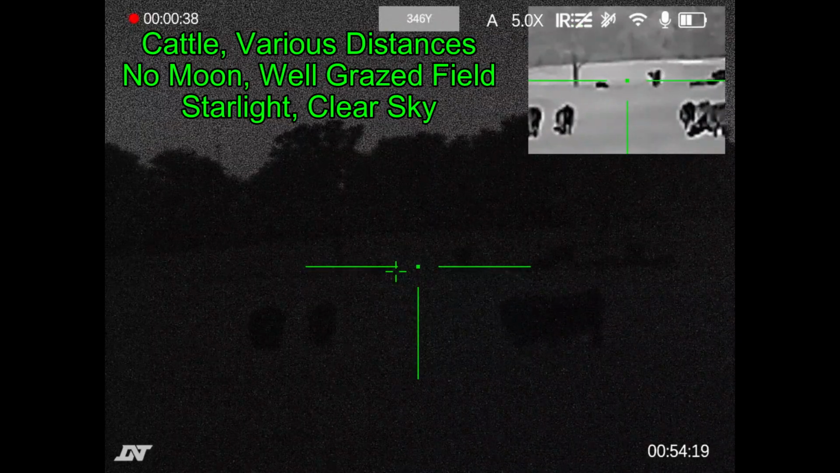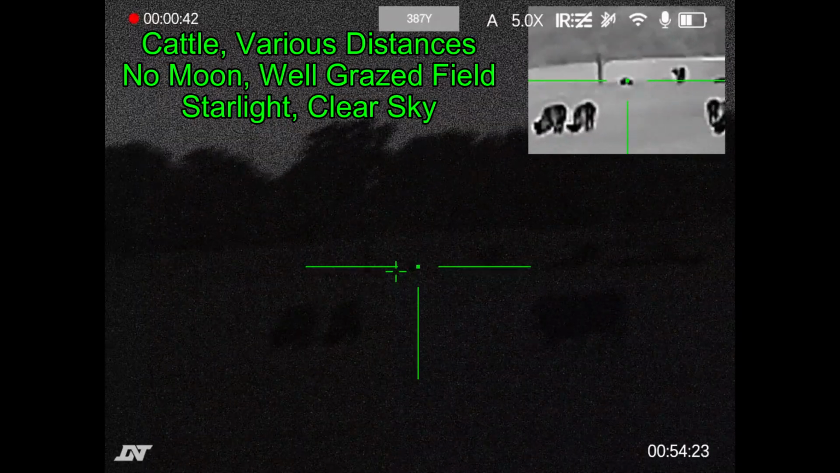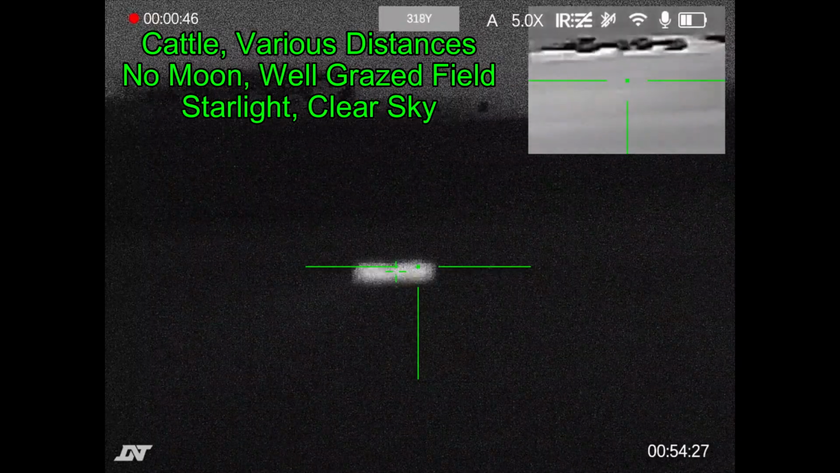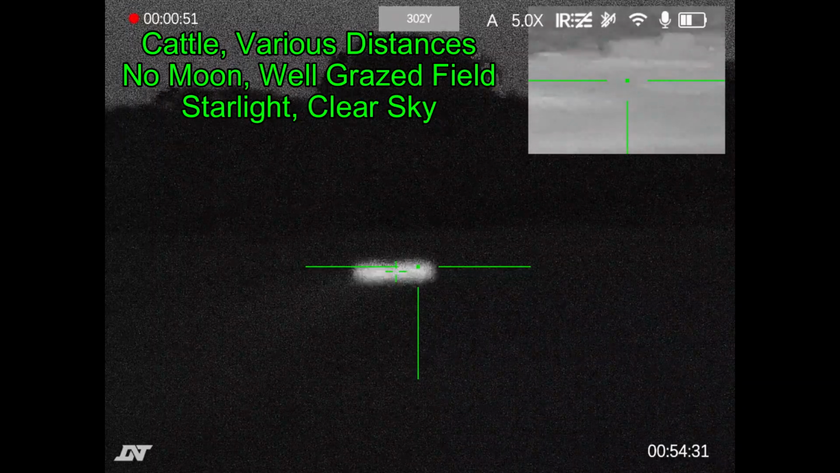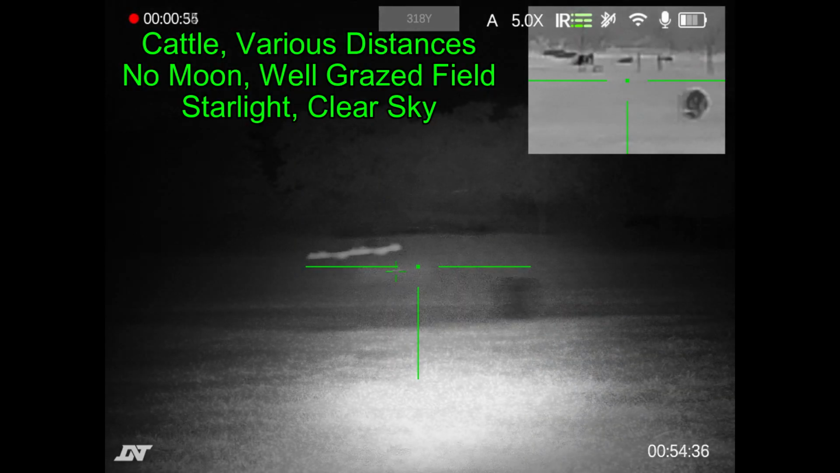On this night there is no moon, there's starlight, but there are no clouds, and you can't see squat of the cattle in front of me on the digital channel. You can see them fine on thermal. And then once the IR illuminator comes on, presto, you can see cows.